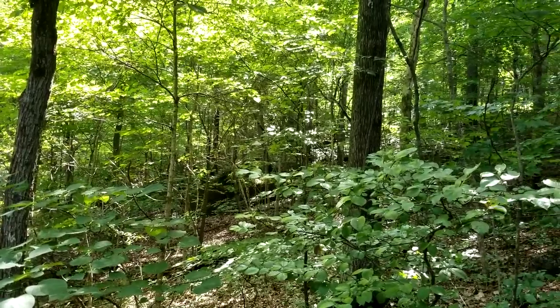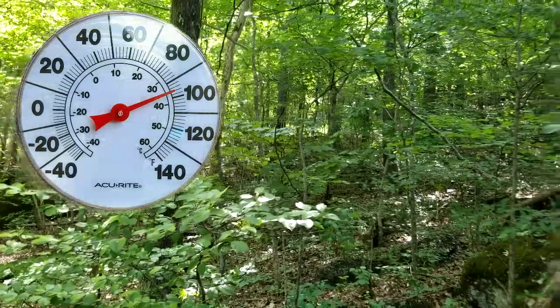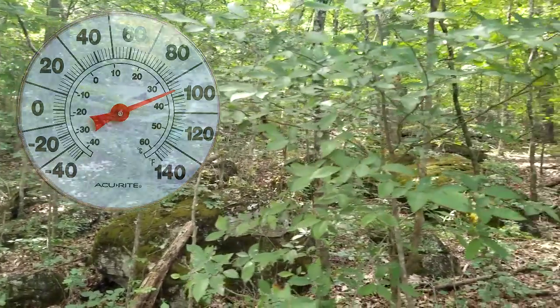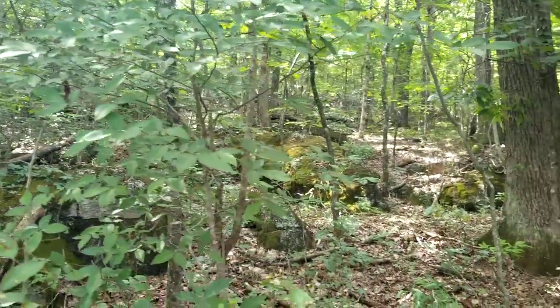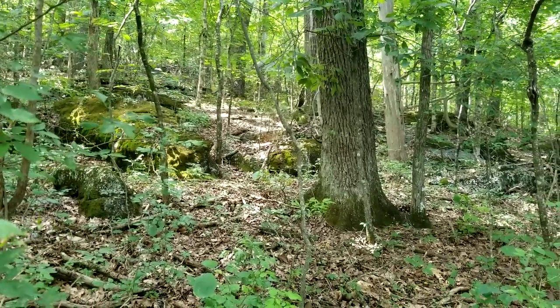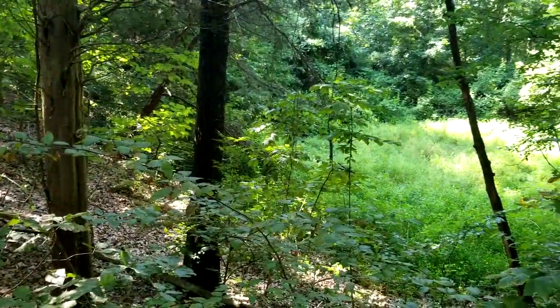Now, man, it's been hot. I hope y'all staying cool out there. It's been 100 degrees in the shade here almost, and this humidity, it feels way over 100. I don't know how these little animals are standing it, but they're moving around awful well. Moving around real good. Well, I hope you're doing good out there, taking care of yourself and staying hydrated.